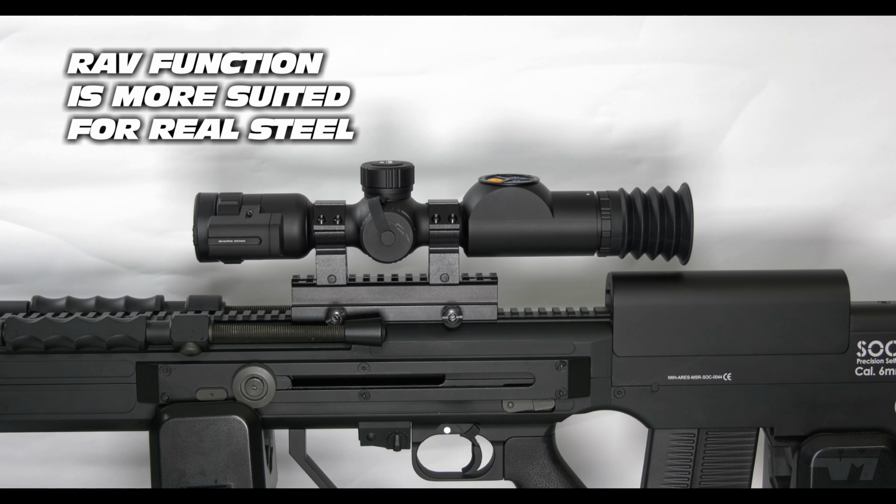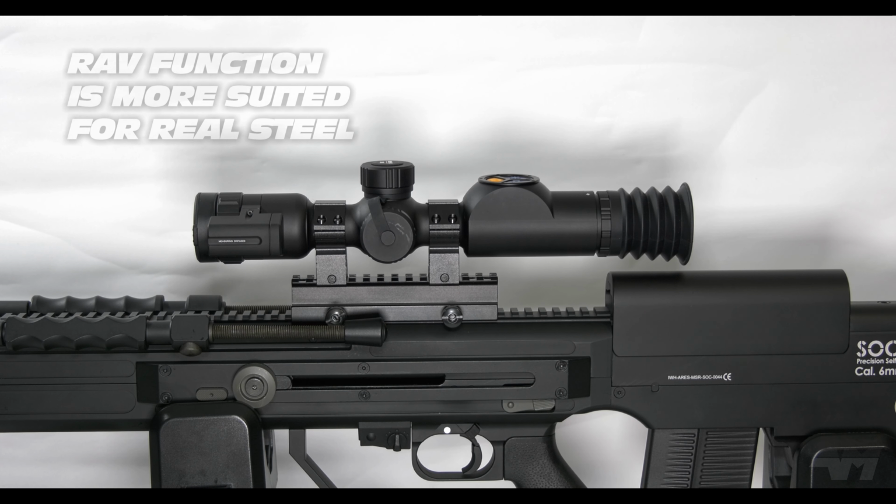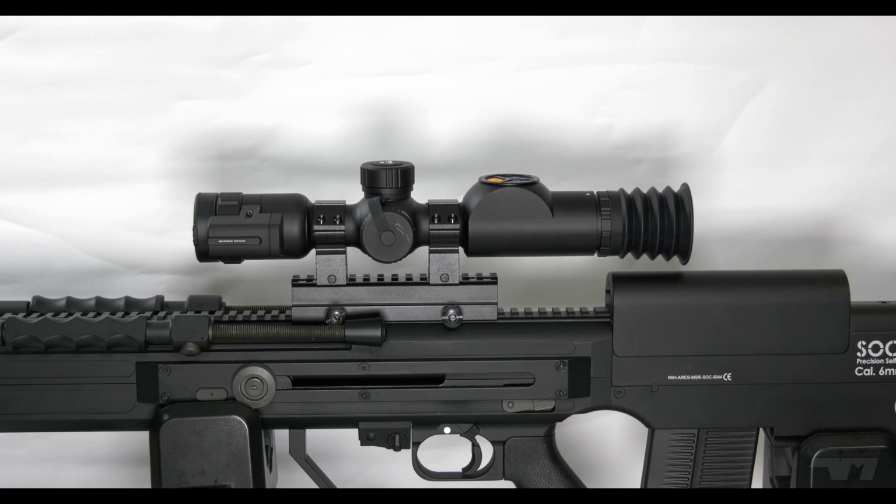However, here's another deal breaker for me. There's no point having this thermal scope, especially during a mil-sim or whatever situation you want to use it in during gameplay, if it doesn't pick up on a BB. And I'm not talking about a tracer BB. Of course, anything will pick up on a tracer BB.